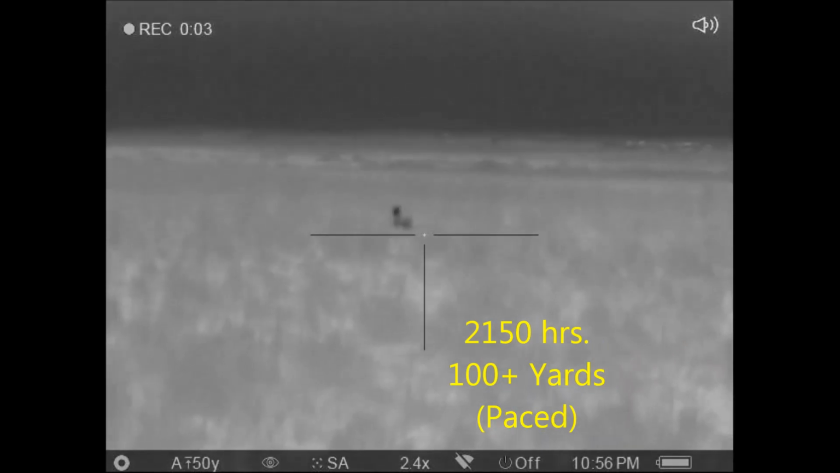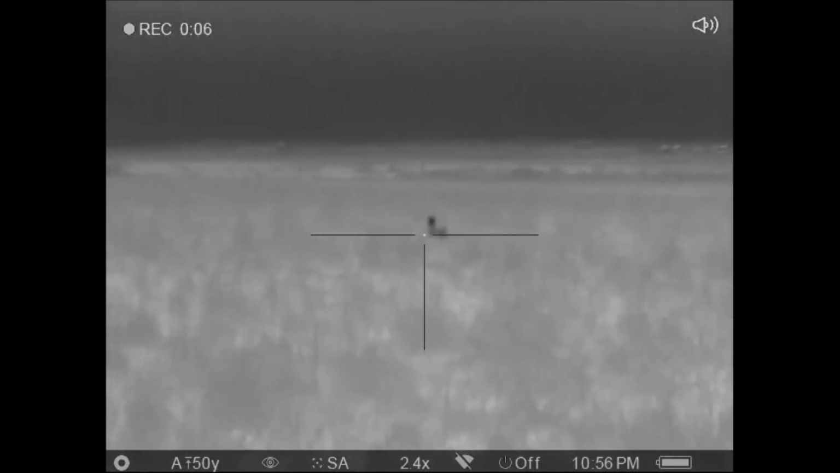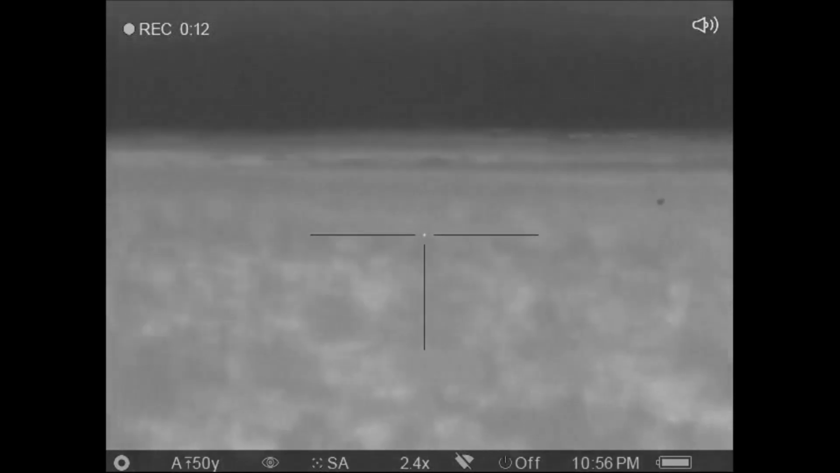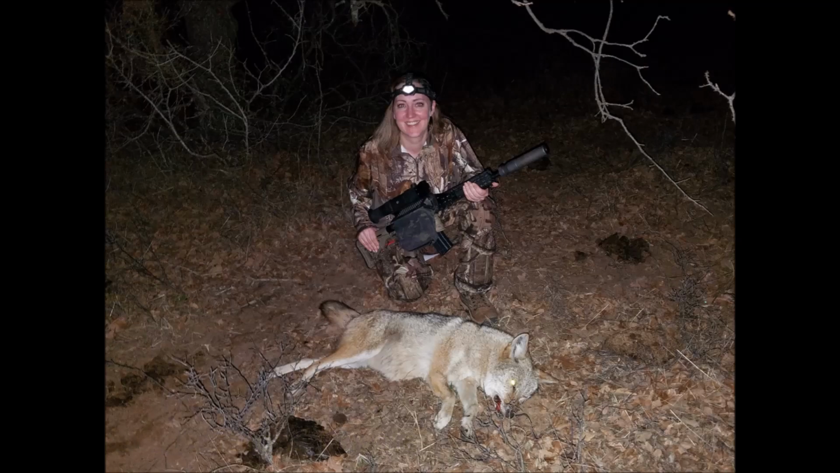We move on to the next property. Dave and Erica are watching out in this field. I'm turned around facing the other direction looking for hogs behind us, when all of a sudden I hear this shot. And they'd had a coyote pop up right in front of them. And this turned out to be a very nice female.